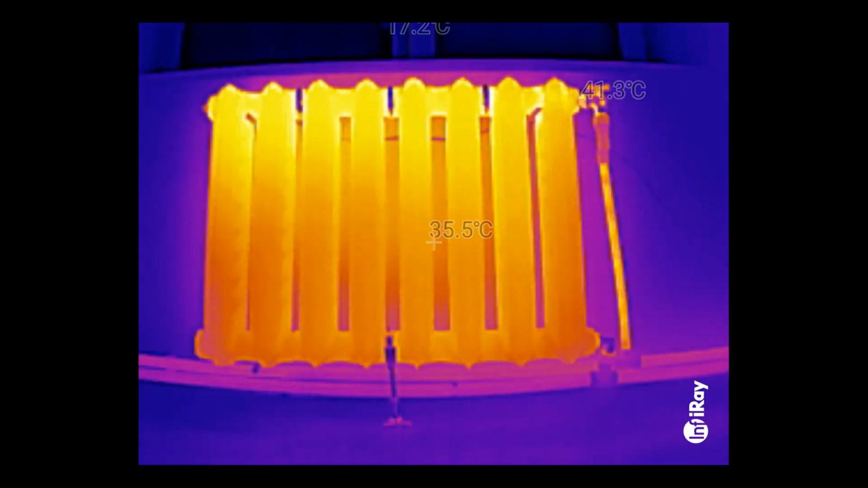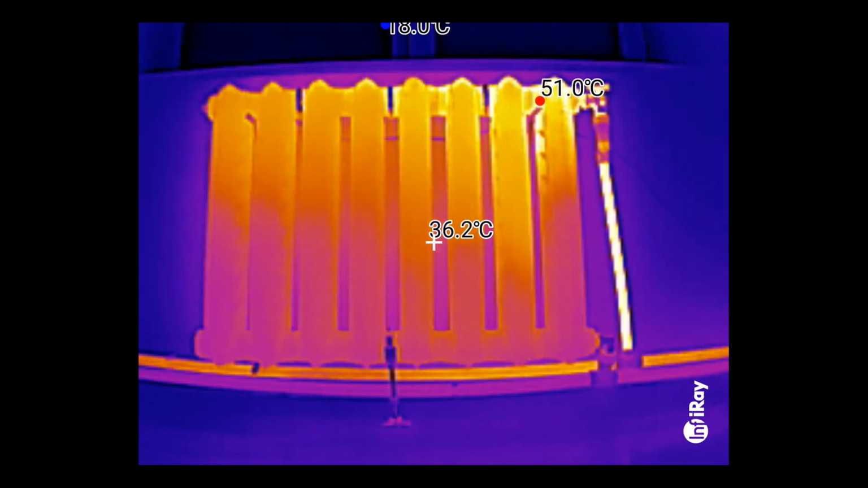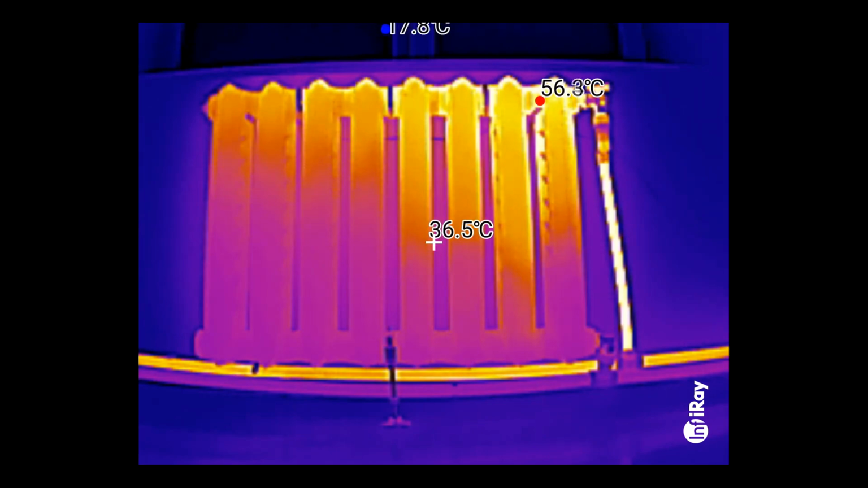Now we are looking at how to find blockages in heating radiators. To do this, cool the battery and start the heating. And we see how the battery warms up. If there were blockages, they would be immediately visible. It is useless to look for blockages on an already warmed up battery, since places where there is no circulation are warmed up due to the thermal conductivity of the metal.